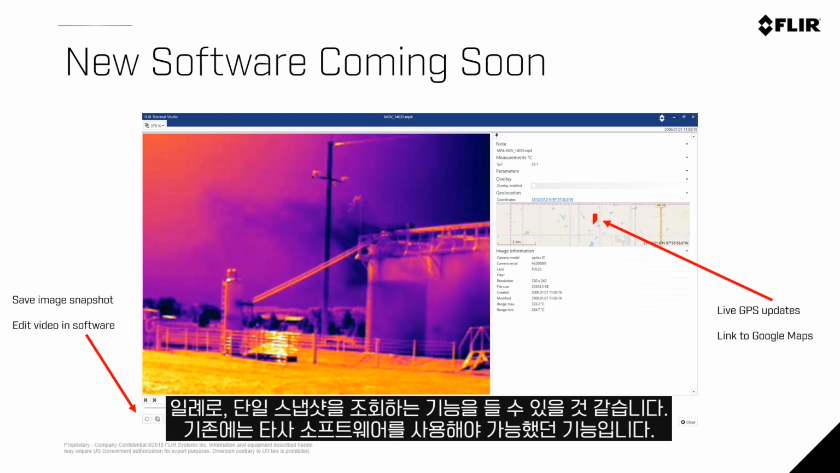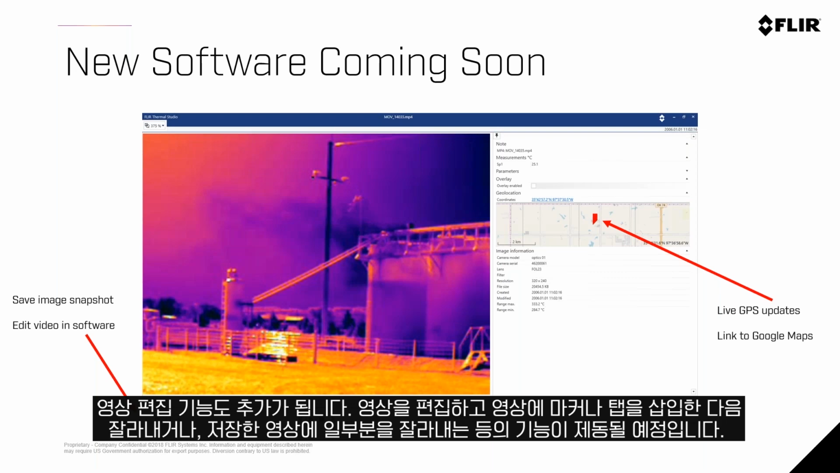Things like pulling a single snapshot out, which you've sometimes had to use third-party software to do. Editing a video, you can simply edit a video, add markers, and add tabs right on the video, and then cut out the part that you want to have within your saved video.